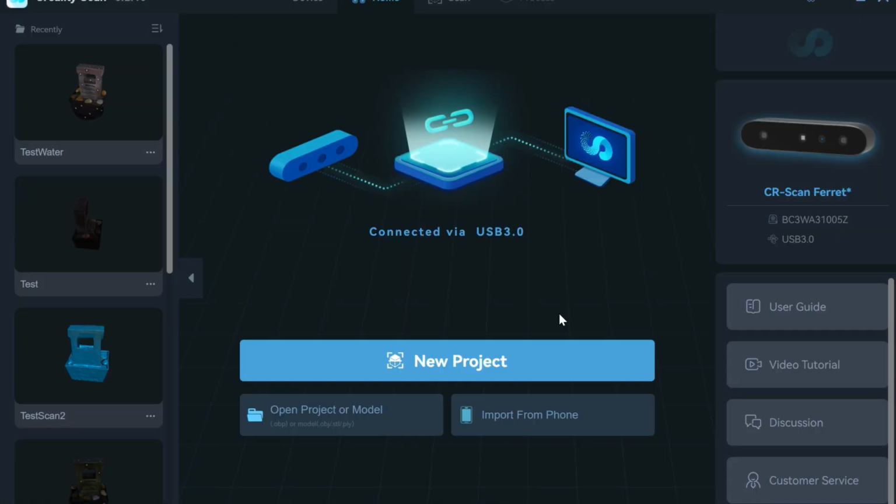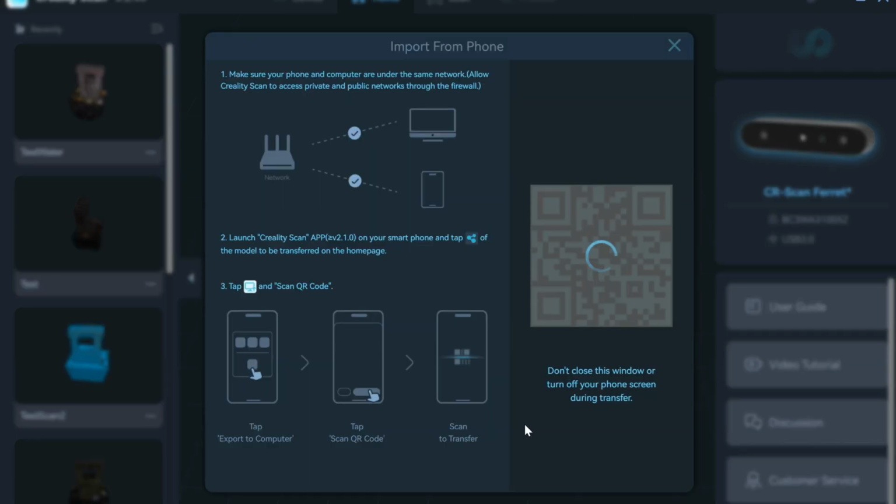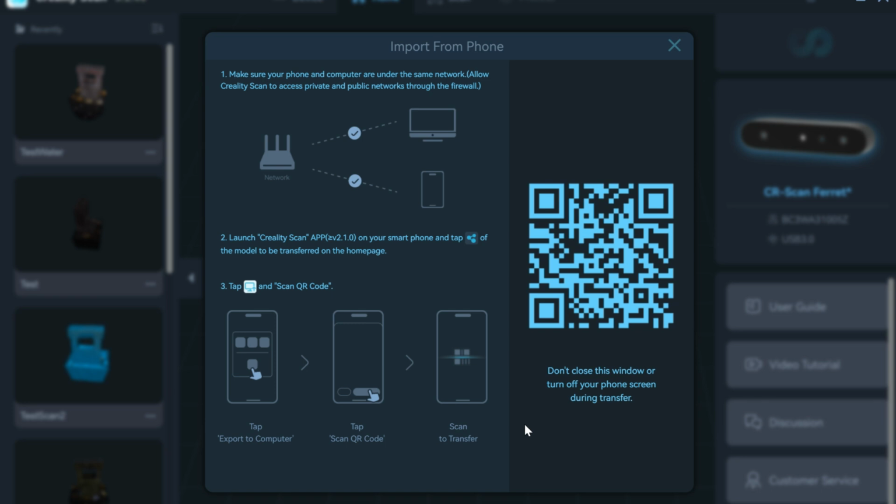If you recorded a scan on your phone, you're going to want to edit it on the computer. So you want to go to Import from Phone, and then you'll go into the Creality app on your phone. And then like I said, when you're in the app, you want to click on this icon on the model. From there, once you click on that, you'll hit Export to Computer. It'll be the whole project. And then it has a scan QR code at the bottom.